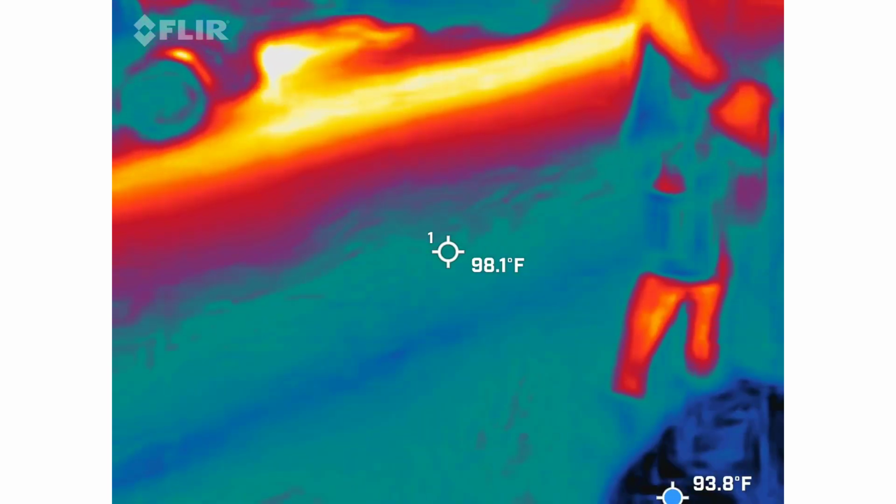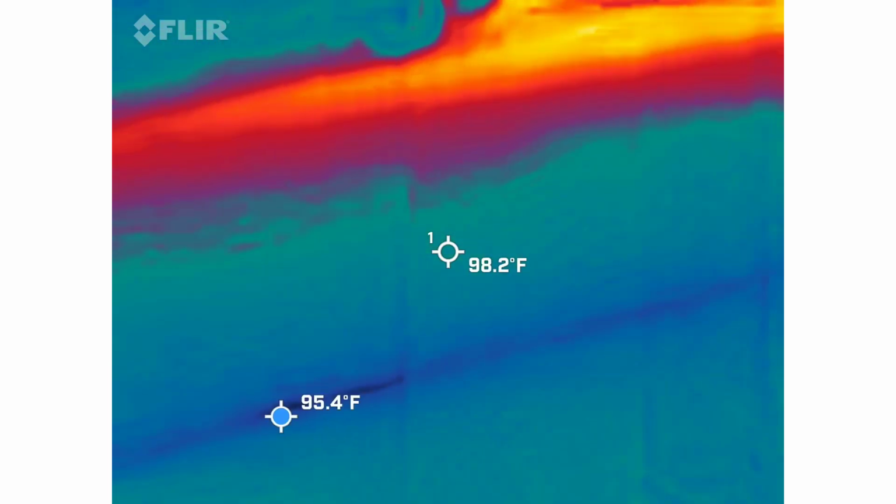So you always want to kind of use them side by side. We're going to talk more about that next time. Those lights actually light up like a Christmas tree through that infrared camera. It is beautiful to watch, actually.